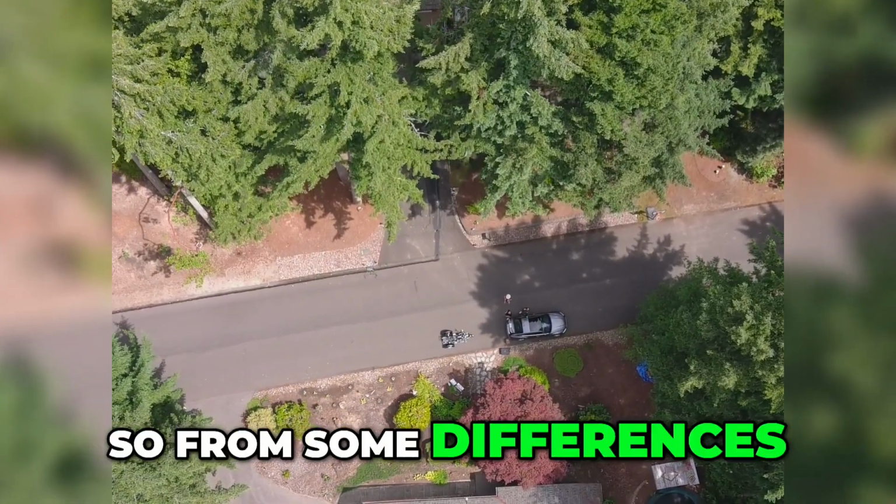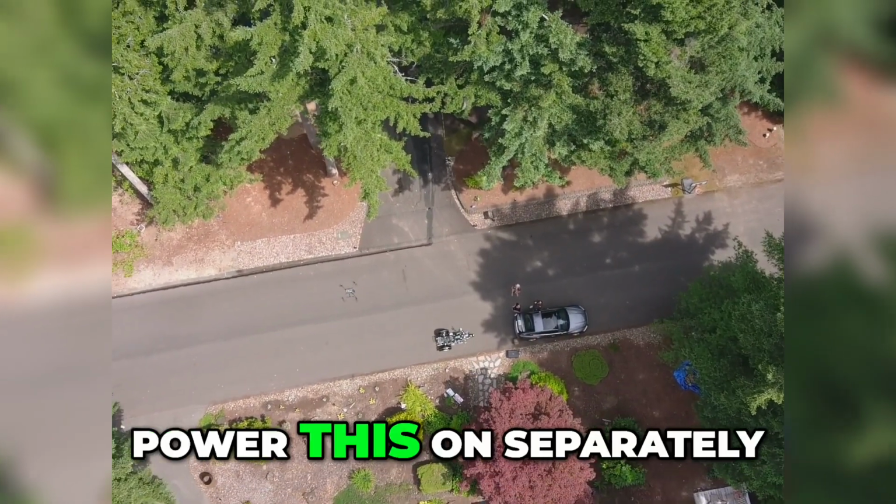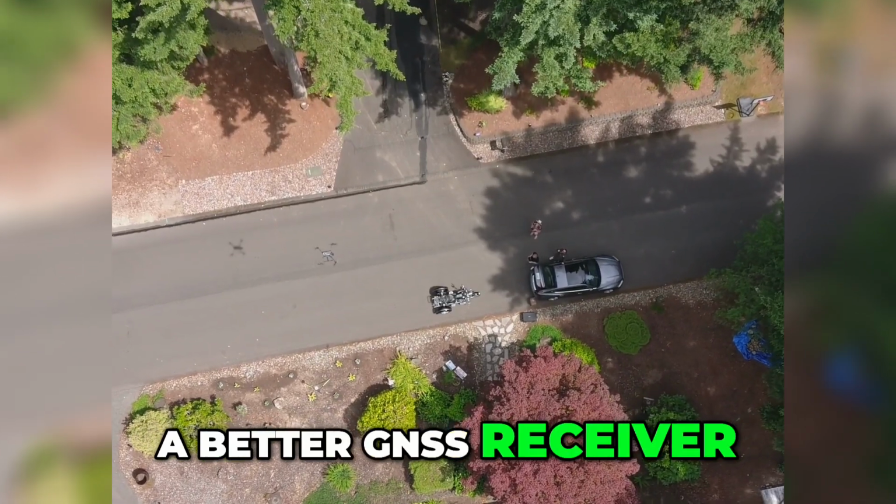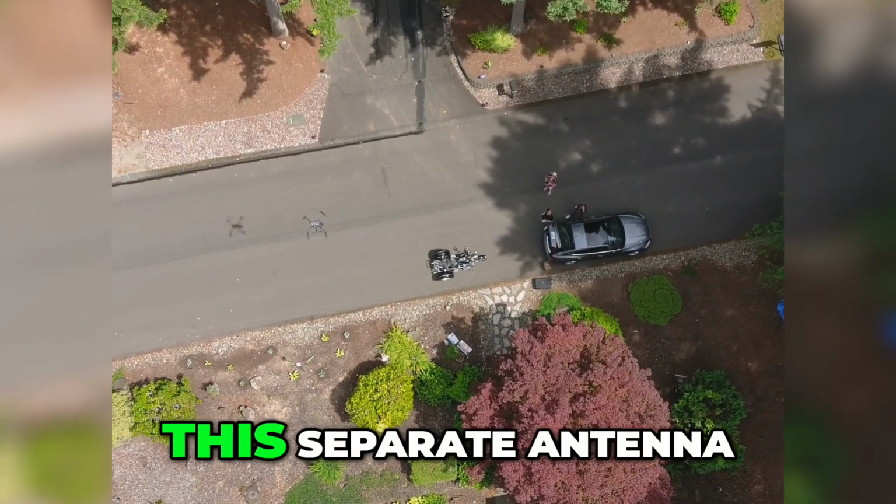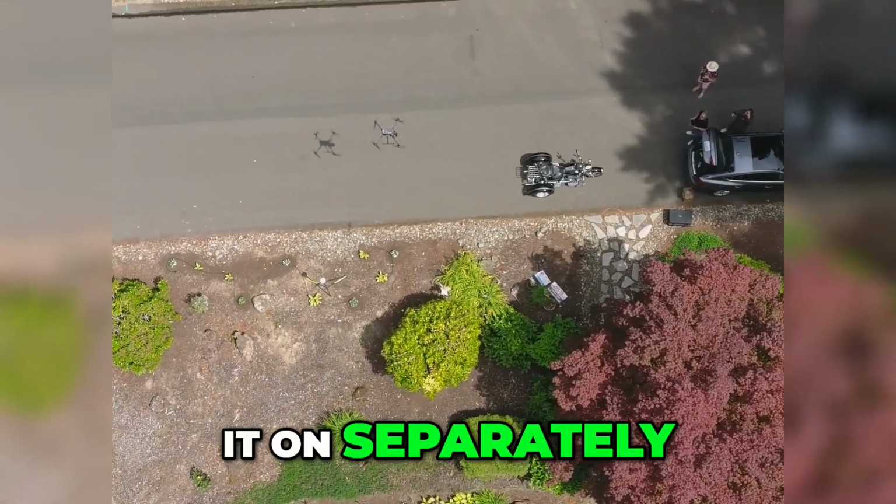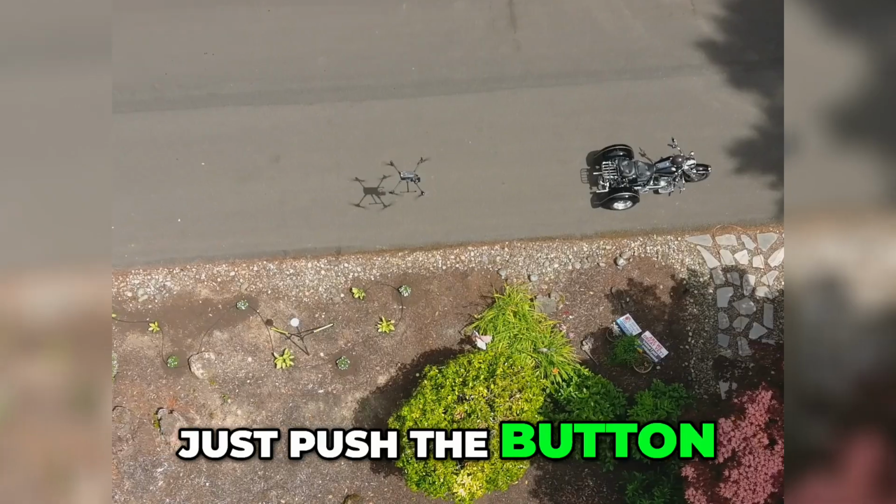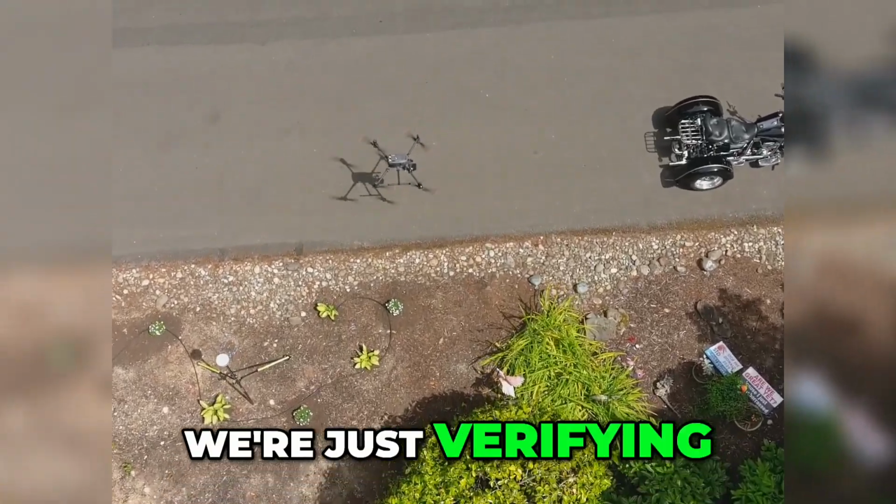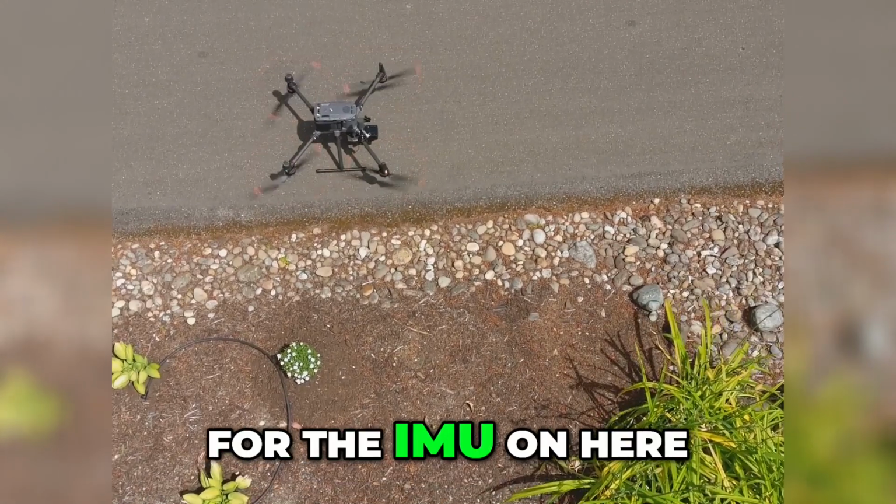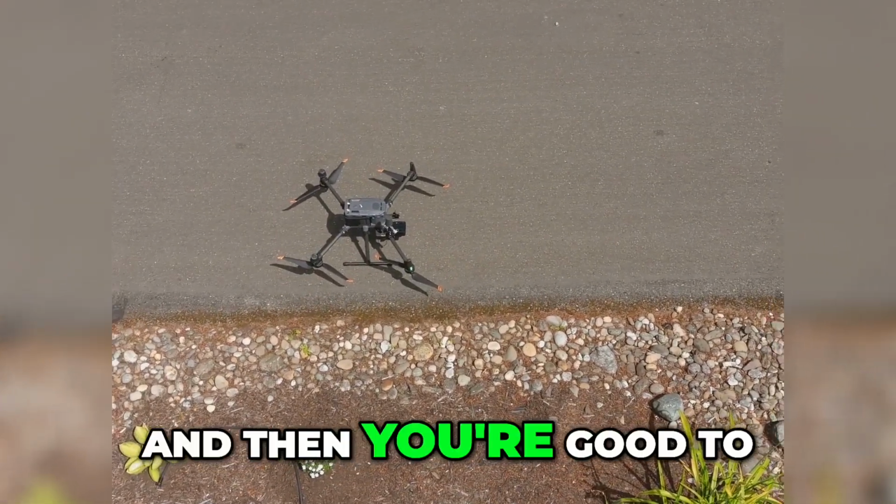So some differences between using a third-party payload and the DJI is that we're going to have to power this on separately. We have a better GNSS receiver inside the LiDAR unit here, so we have this separate antenna for greater performance. We're going to have to turn it on separately, power it separately. We're manning the mission from our phone. You can just push the button on the side. Basically, we're just verifying we're seeing satellites. We're good to go. And then for calibration up in the sky for the IMU on here, essentially you're just doing one figure eight, then you're good to go for the rest of the flight.